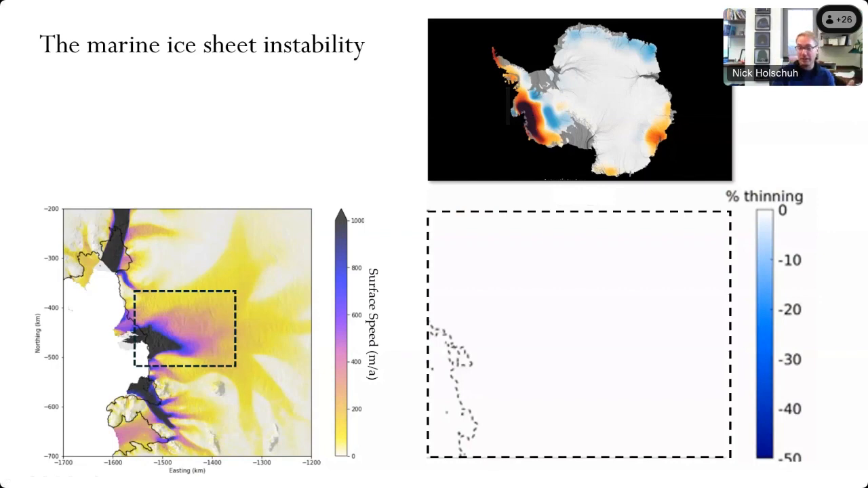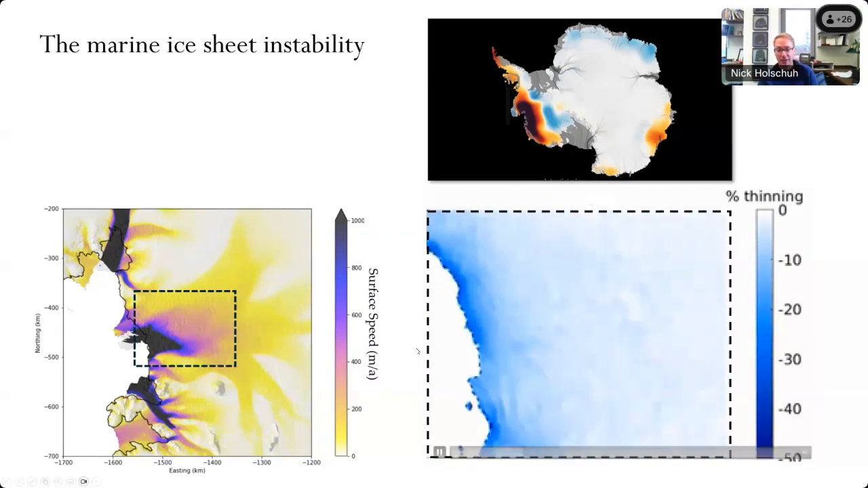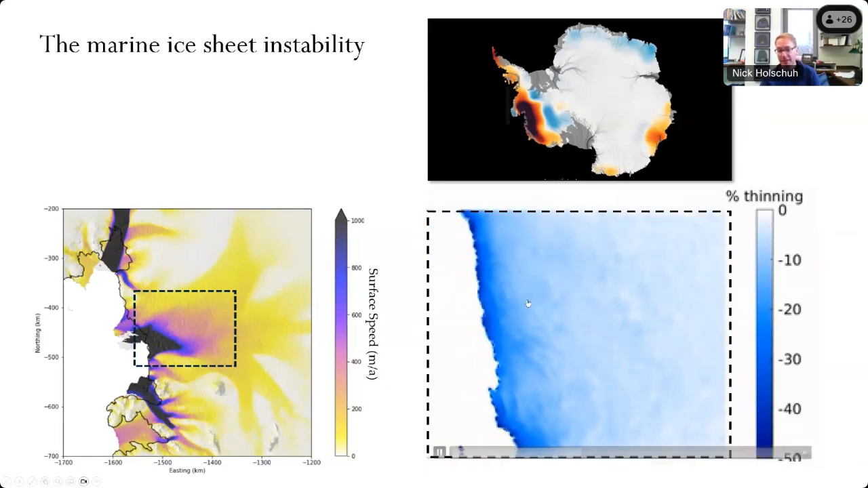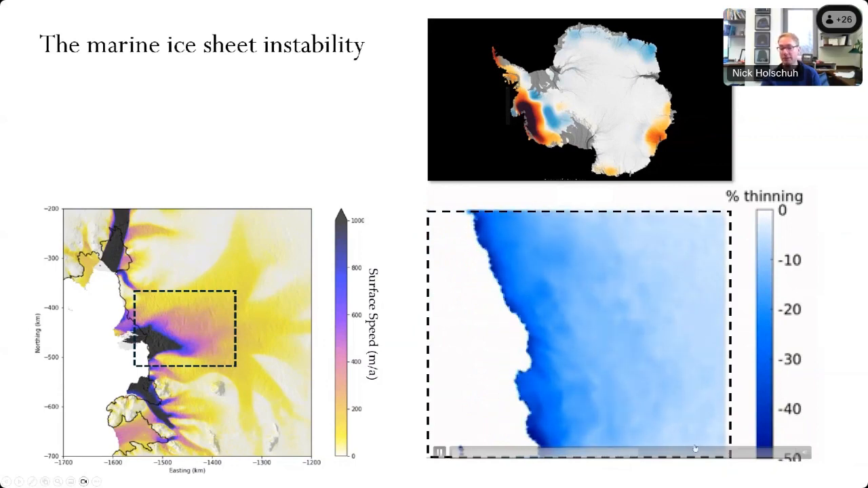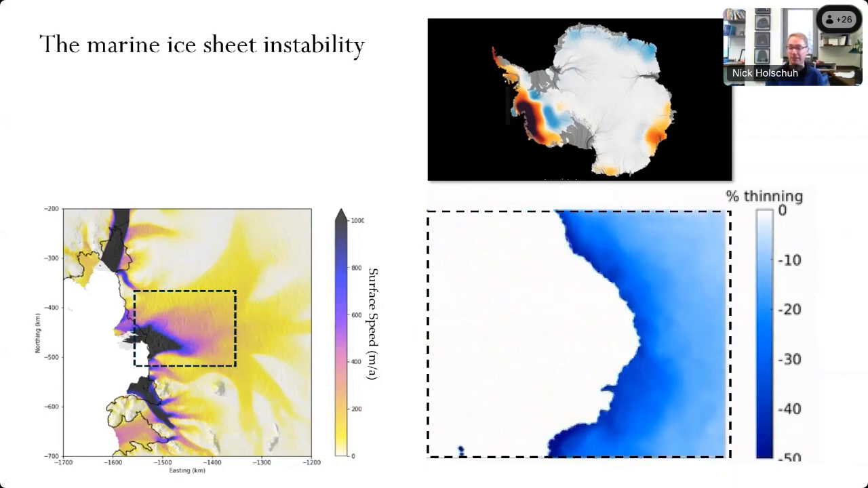Mathieu, as well as working together with some students that are my collaborators at Penn State, have modeled some of the mass loss from West Antarctica. And if you apply a constant ocean forcing to the edge of Thwaites Glacier, we expect that it will unground, thin, retreat, unground, thin, retreat, in a way that's characteristic of this marine ice sheet instability.